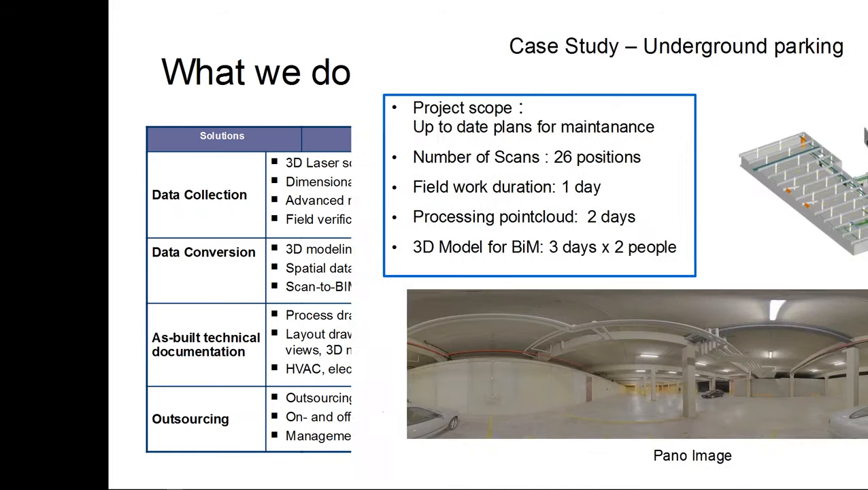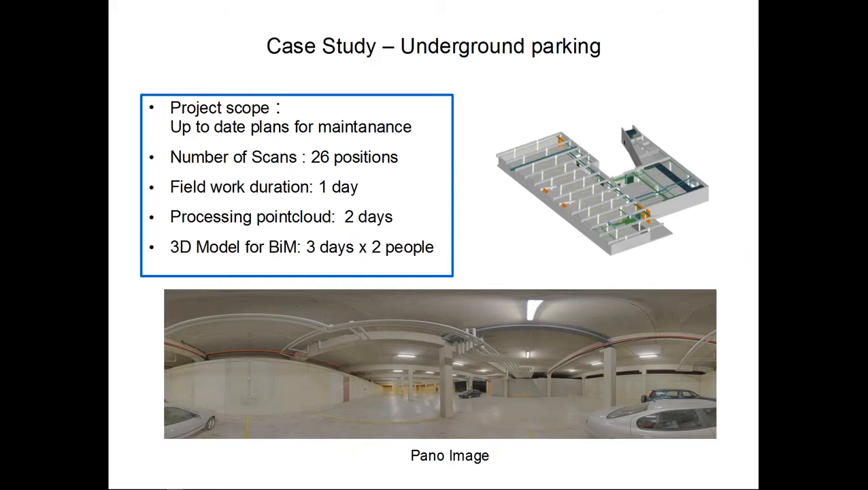So for our first case study, I'm going to present this underground parking garage, which is a very small project of one day. There were 26 scan positions taken in total, and it took us around 2 days to process the point clouds. That includes panorama image generation and colorizing the point clouds. So that includes, let's say, all the necessary steps until we arrive at a final concrete result that we could export and use further on into ClearEdge.